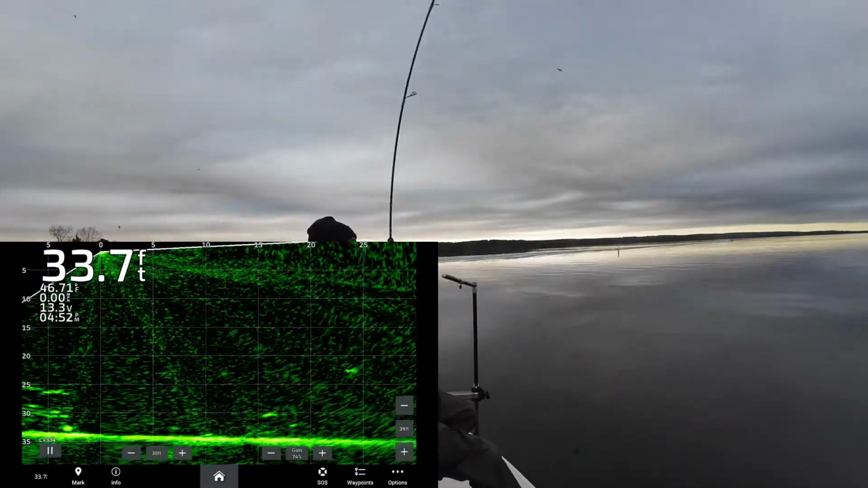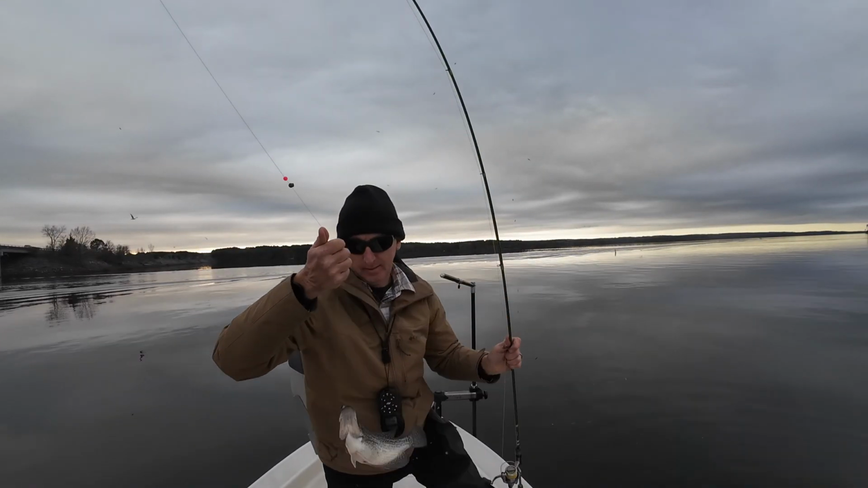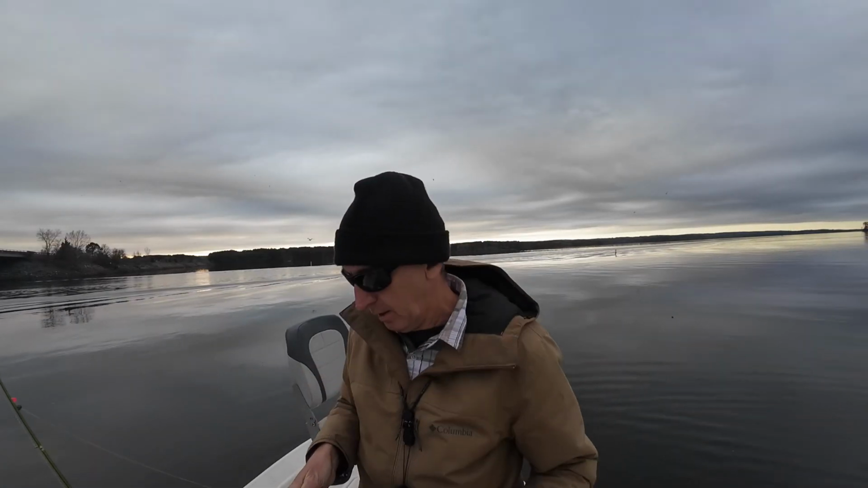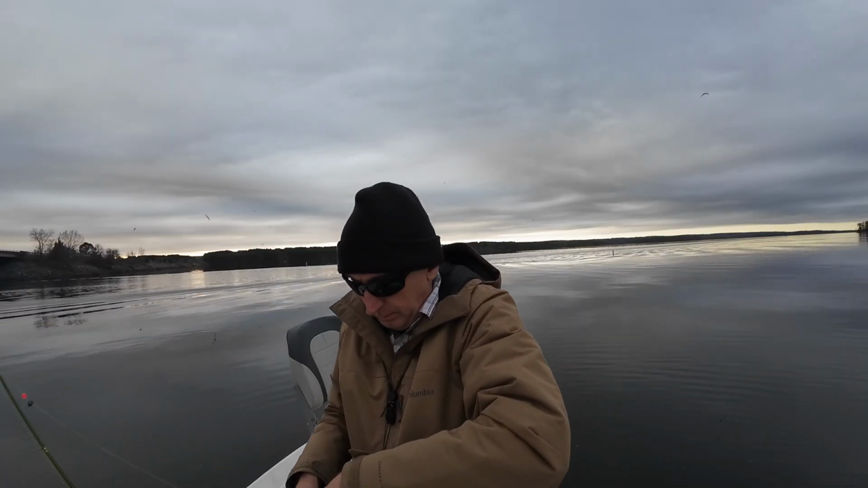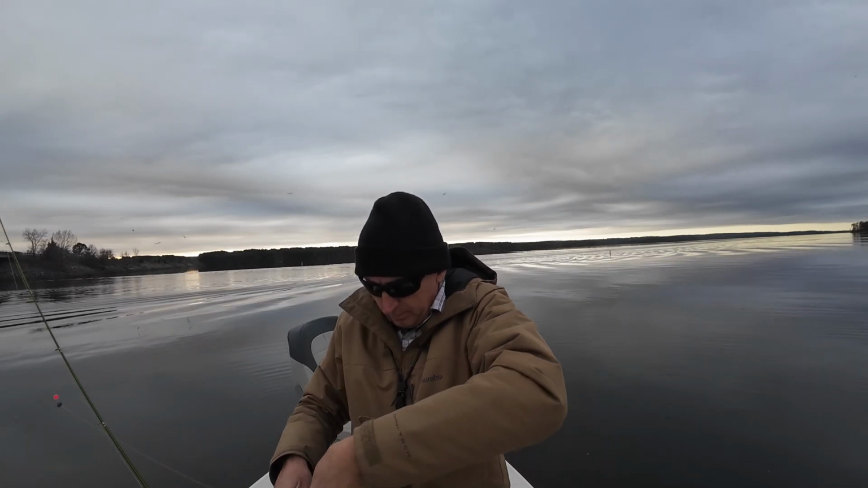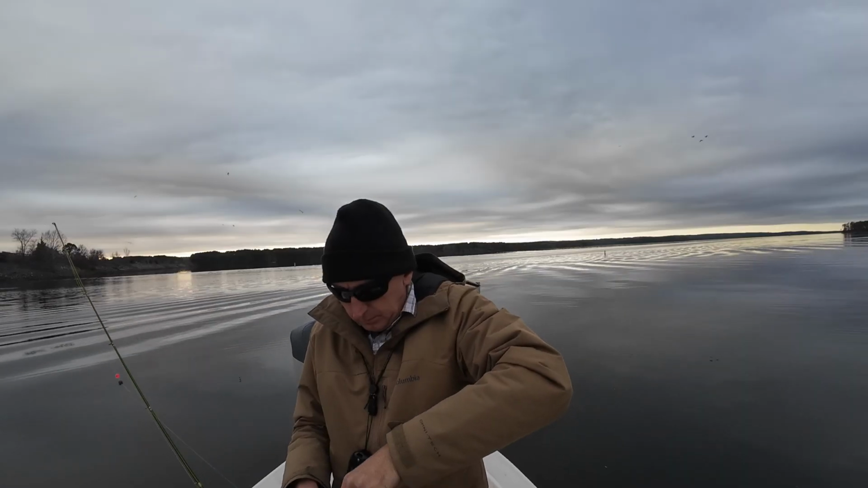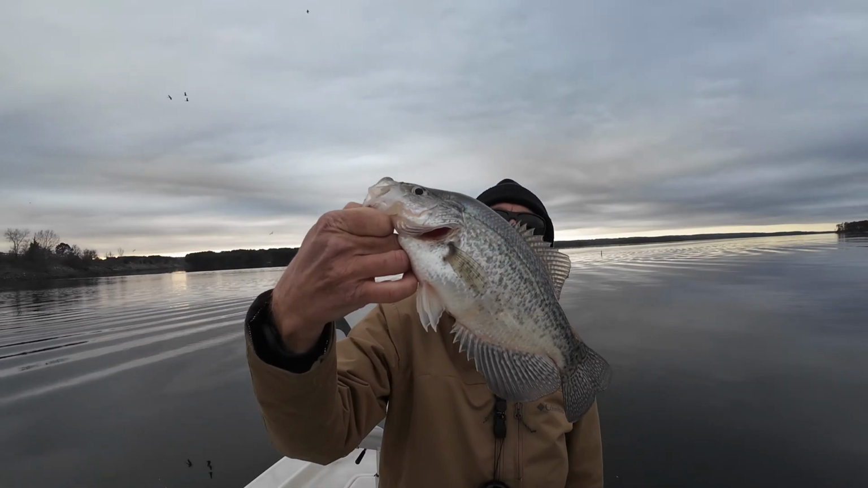Ambushed. Yeah. Love it. You love it when you see them come up under it like that, because you know they coming to get it. He didn't want to let go. All right.